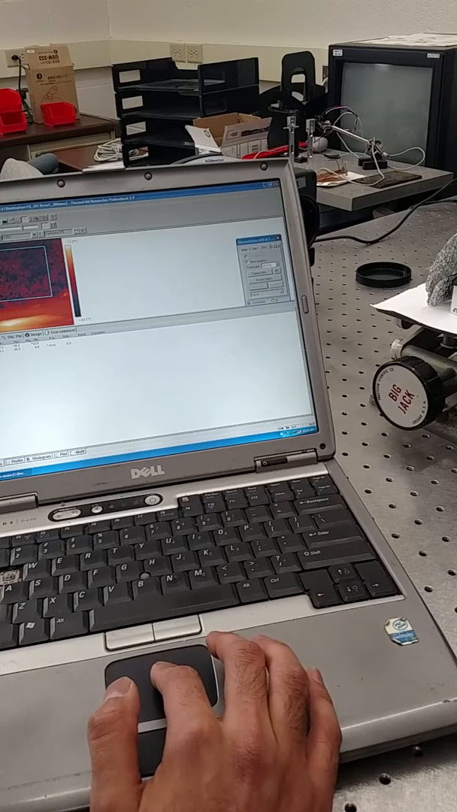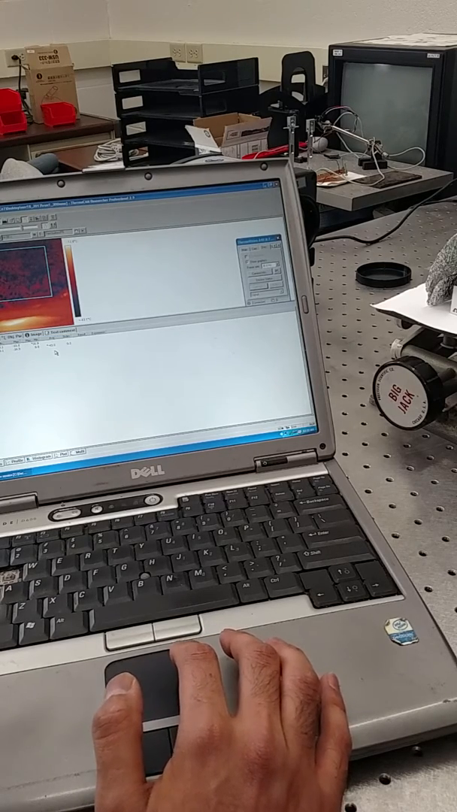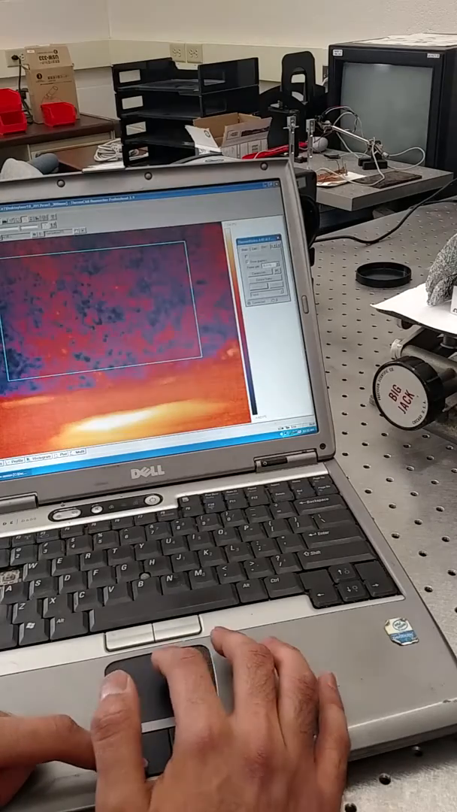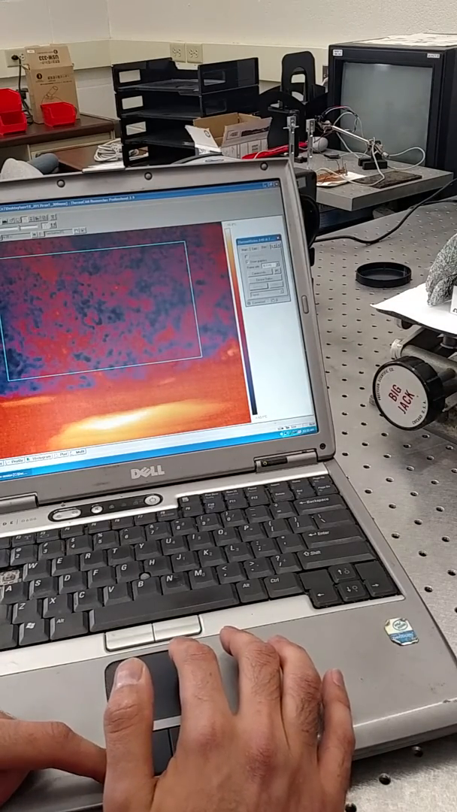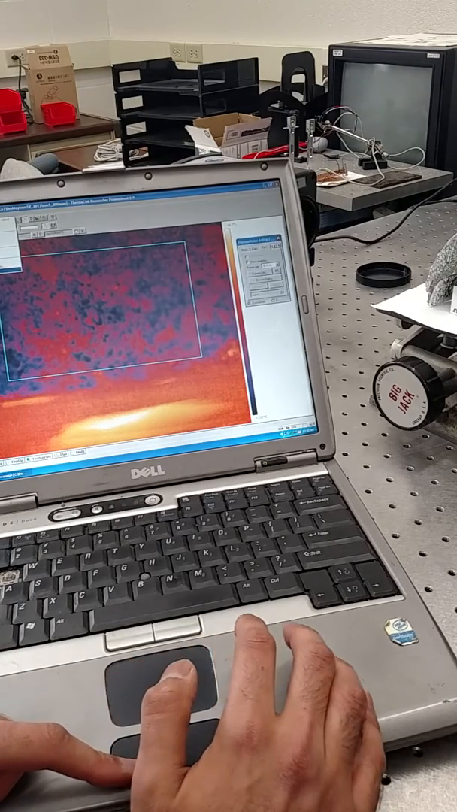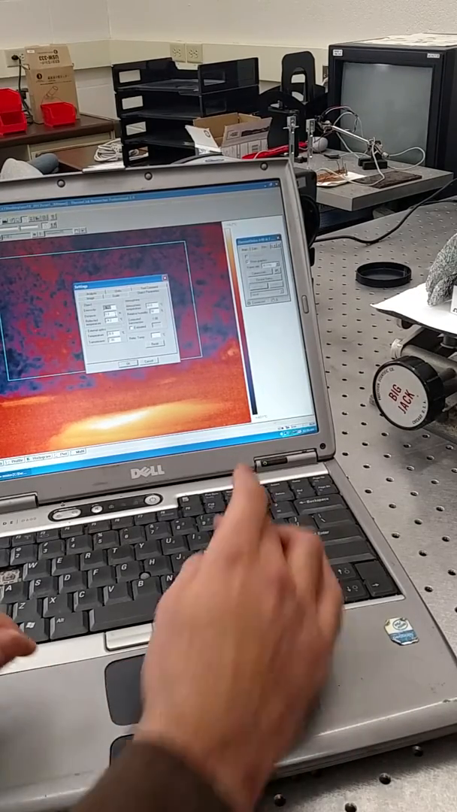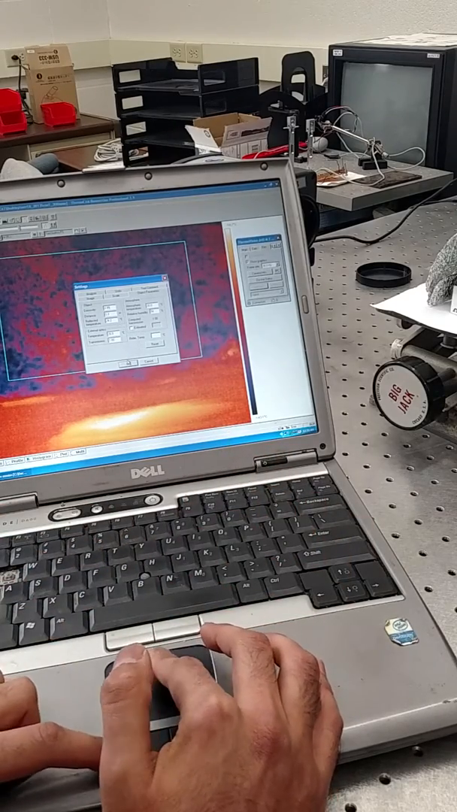So the temperature of AR01, which is the box that it showed, the average temperature is negative 43. That's not right. There's something up here. That should not show negative 43. Well, it could. That's sort of strange. Okay, so let's try it again. 0.95. Let's go back to the original setting.